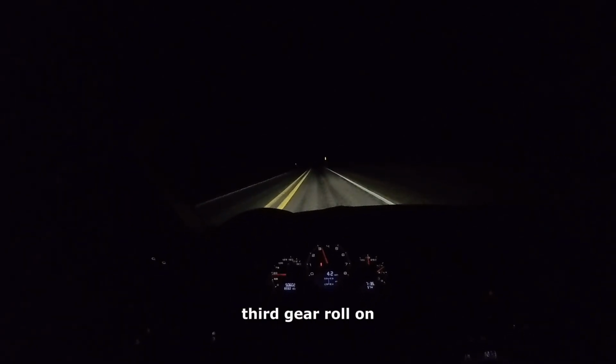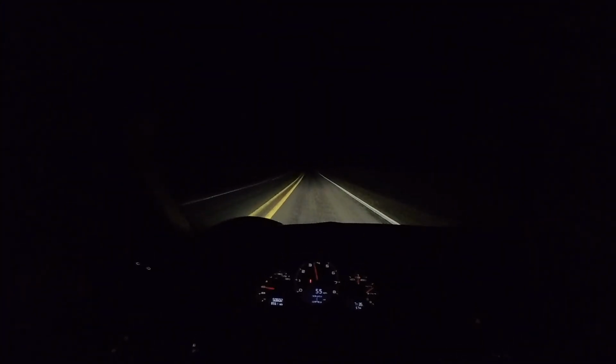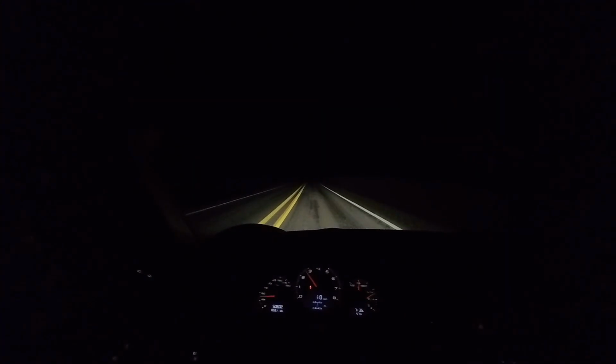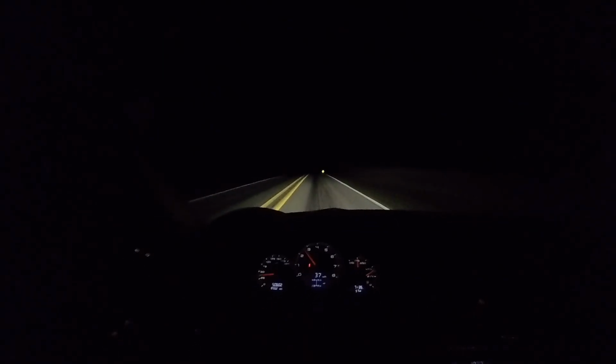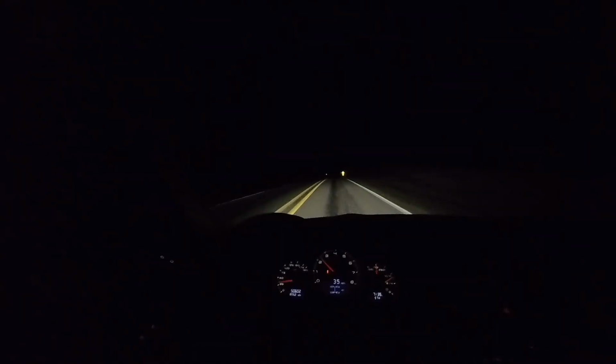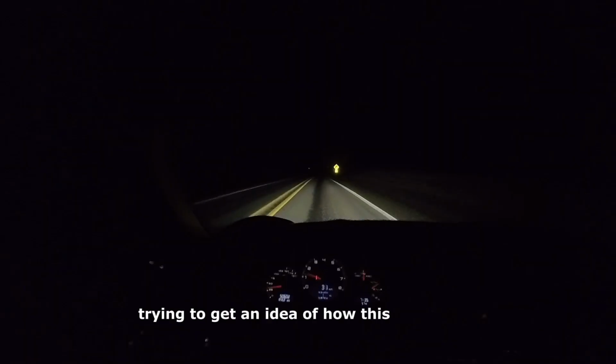Third gear roll on. Trying to get an idea of how this thing feels.